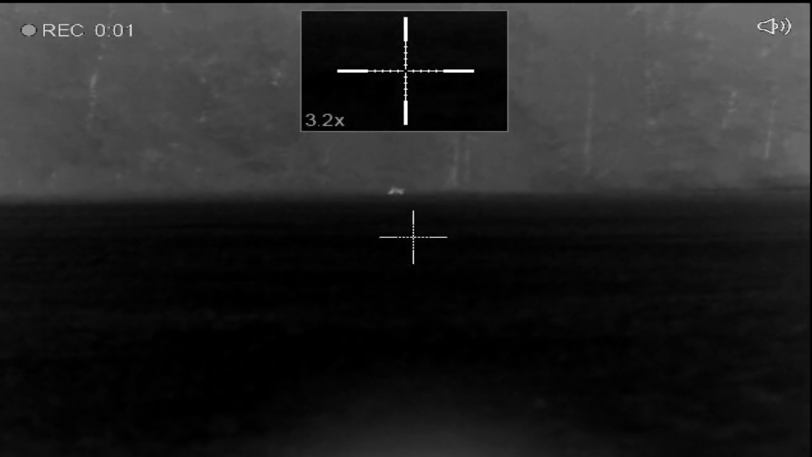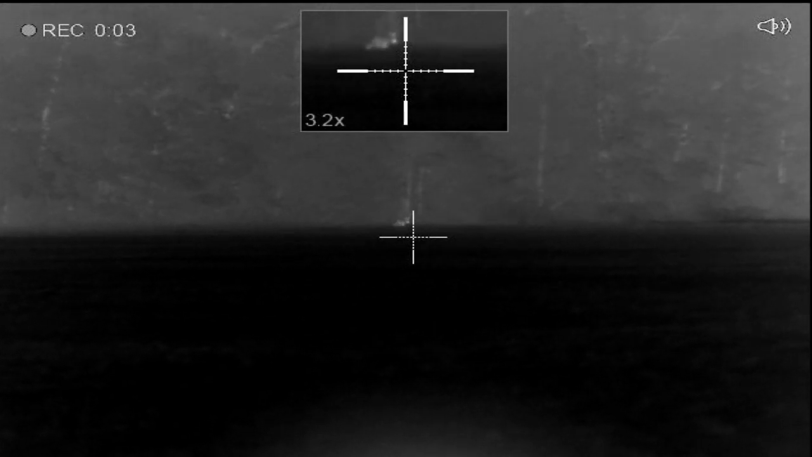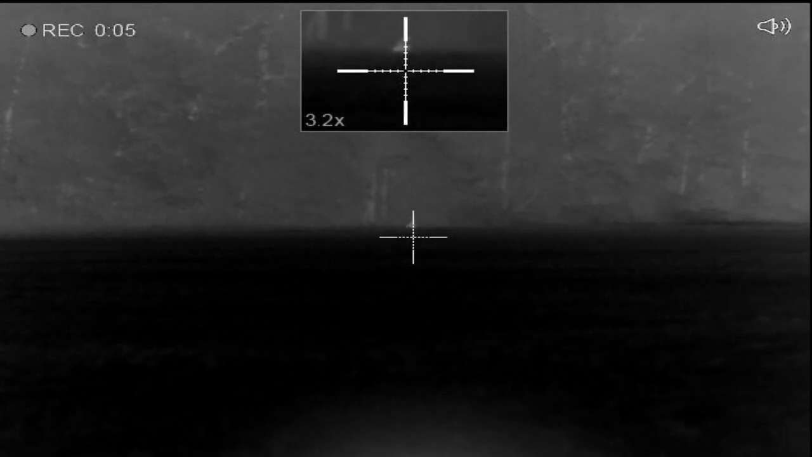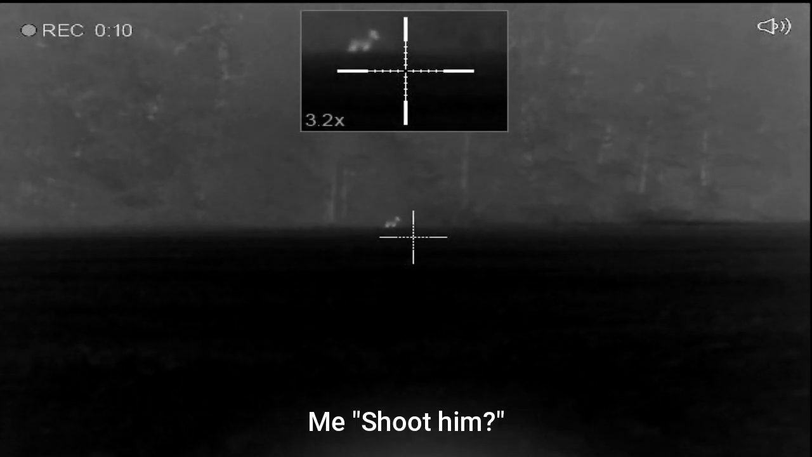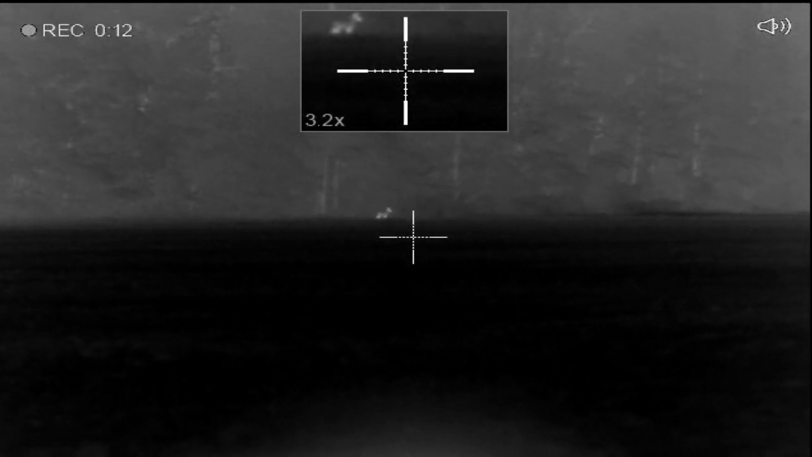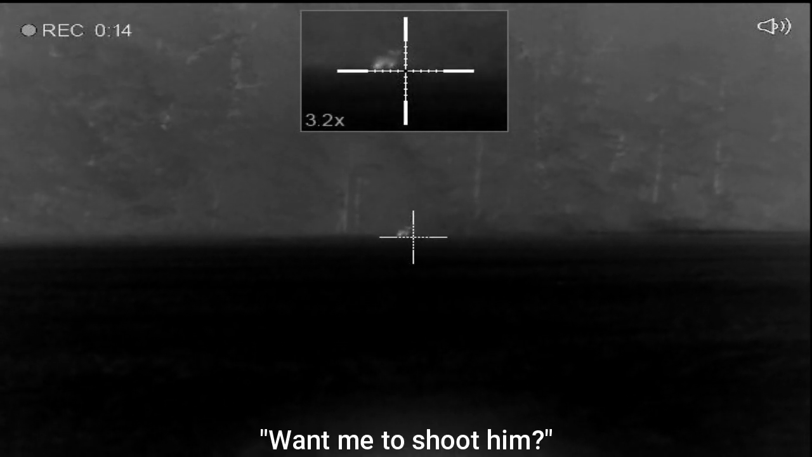Started out the stand with a pair howl and a lucky duck. About 2 minutes into it, we had one pop out right on top of us. Shoot him. I was so jacked up I'd already forgotten about Jamie's gun being off. Want me to shoot him?